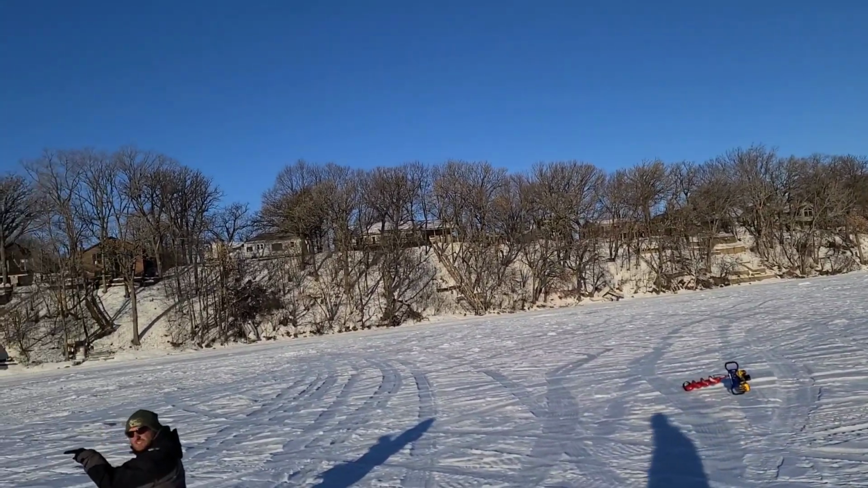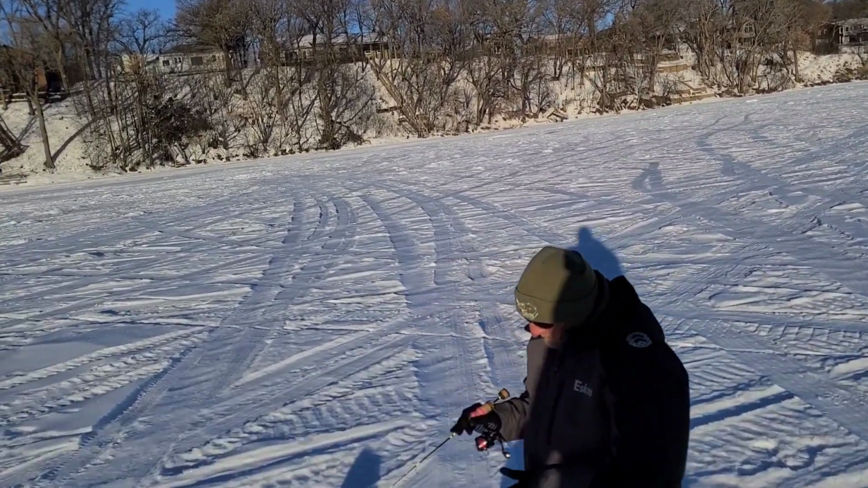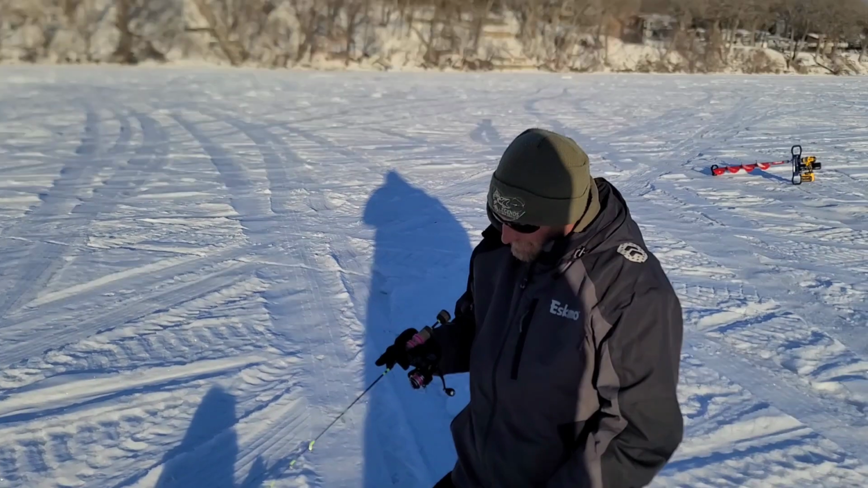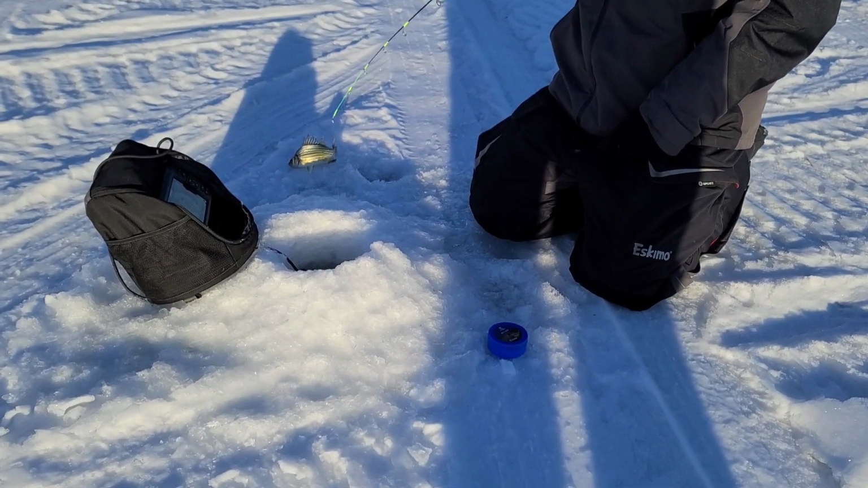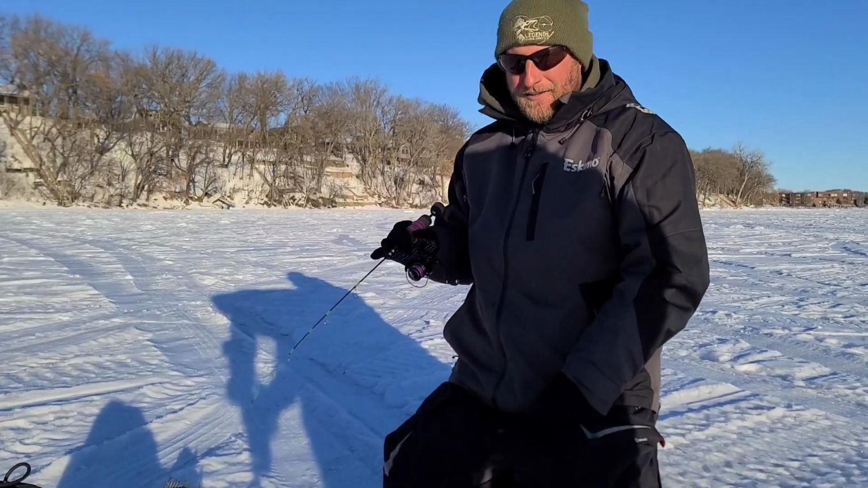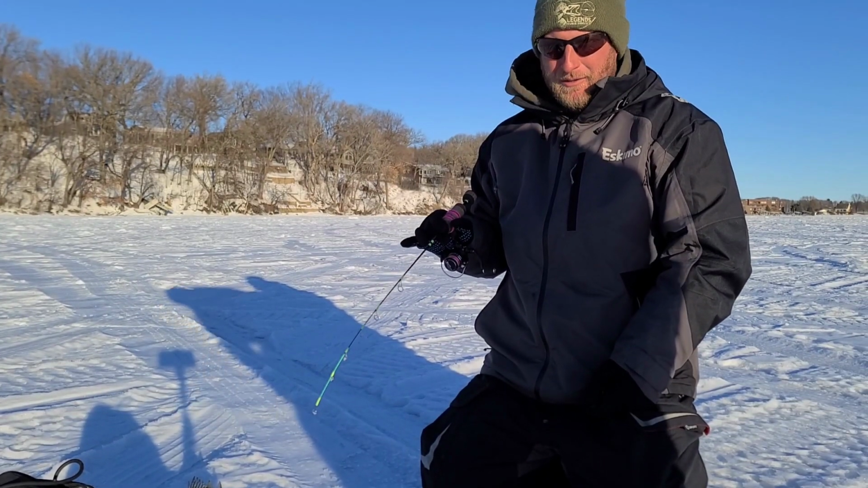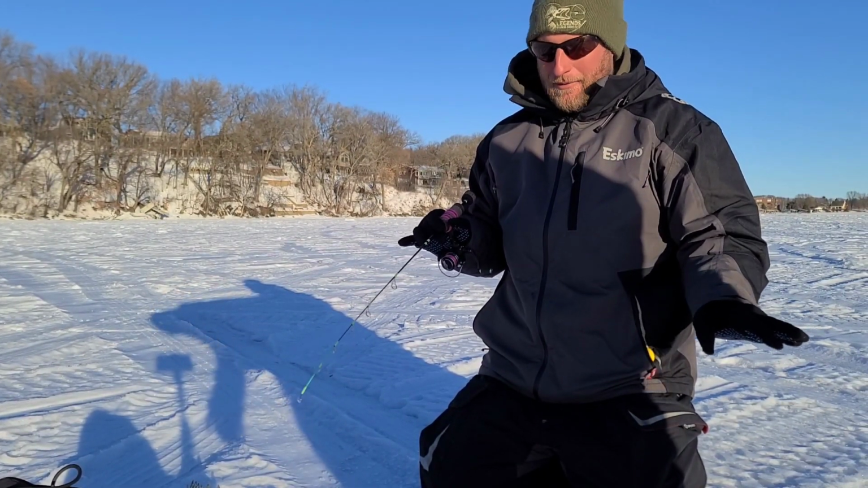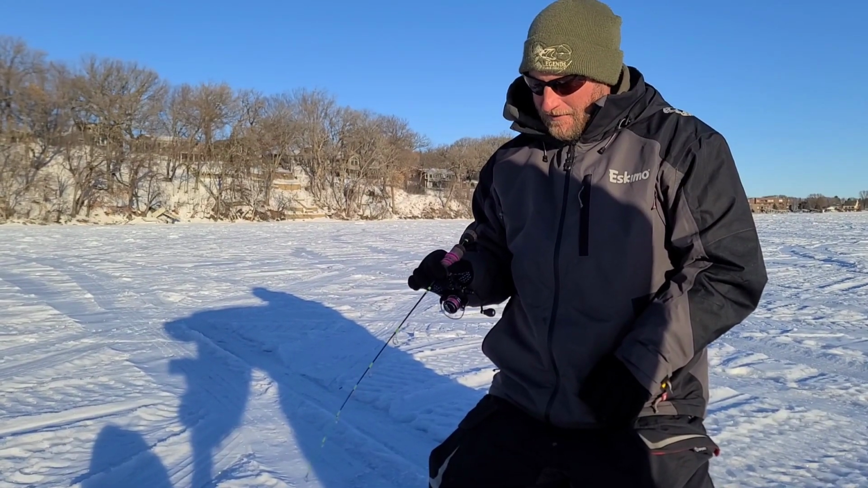But I was getting done with my last hole, came over here, and Lucas pulled the first fish out. Yes, but then they scattered. I got one to bite and then they took off. So we have an idea of where they are now. So now we're going to start gridding more holes and try to get on top of them again.